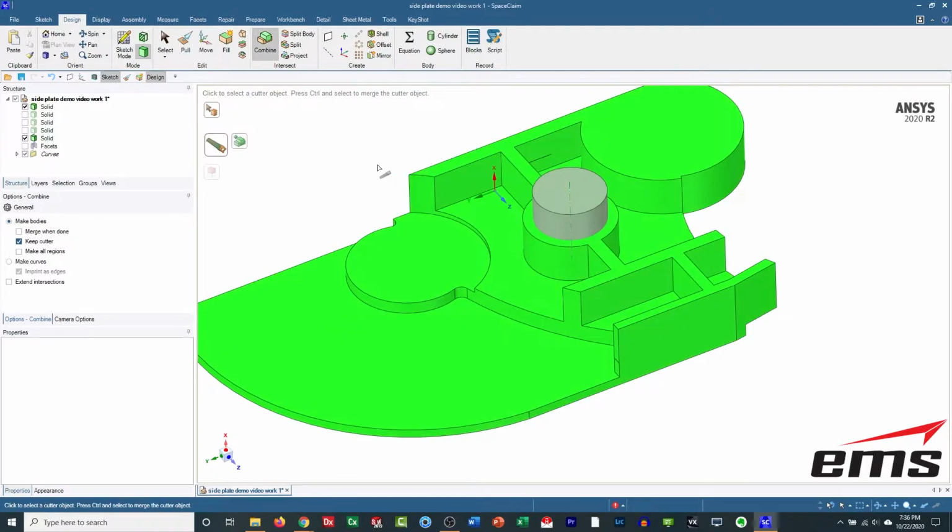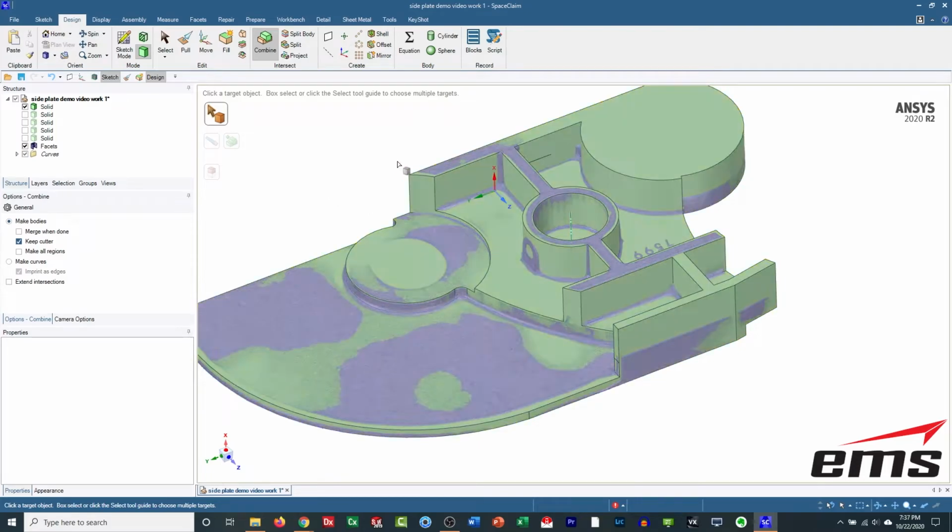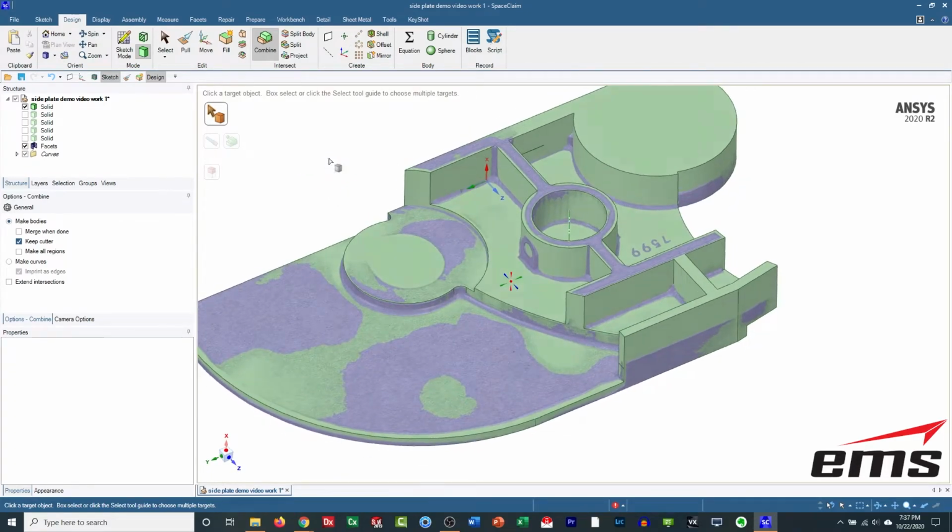So I'm going to pick the main body, pick the piece I want to cut out, and get rid of that piece there. And now if I hide that solid, you can see. So was this faster than just creating a sketch? Maybe, maybe not. But it allowed me to quickly make sure that these two circles are concentric and everything's lined up. So that's just one of the really nice features of the Move tool.